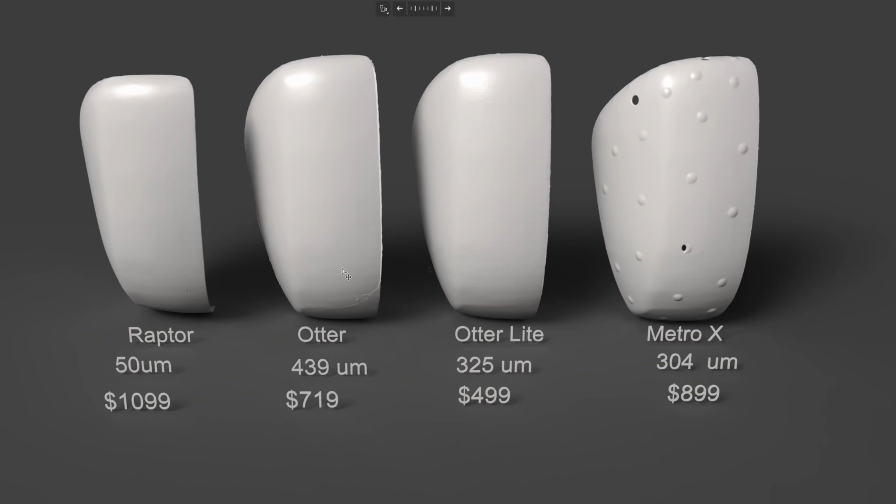But the Otter and the Otter Lite managed to merge successfully, and the cross-sections of the wall are parallel, while the Metro X shows that it can merge, but when I cut the cross-section, I can see that the wall from the outer shell doesn't match the wall from the inner shell.